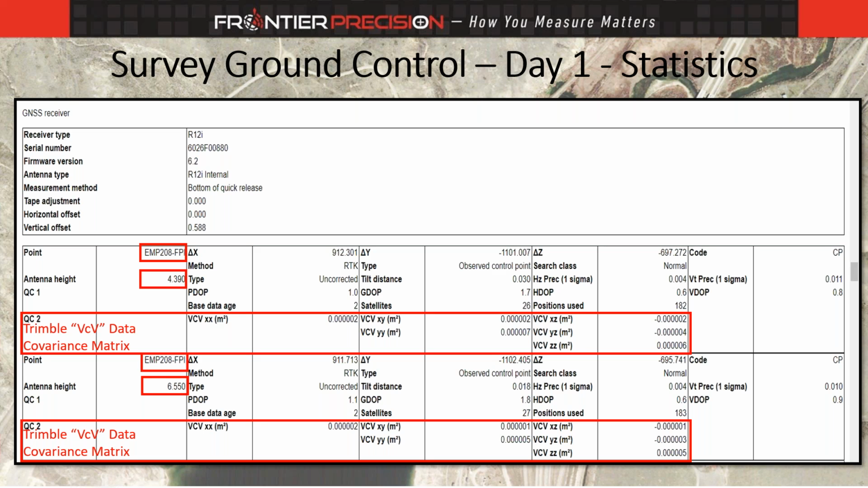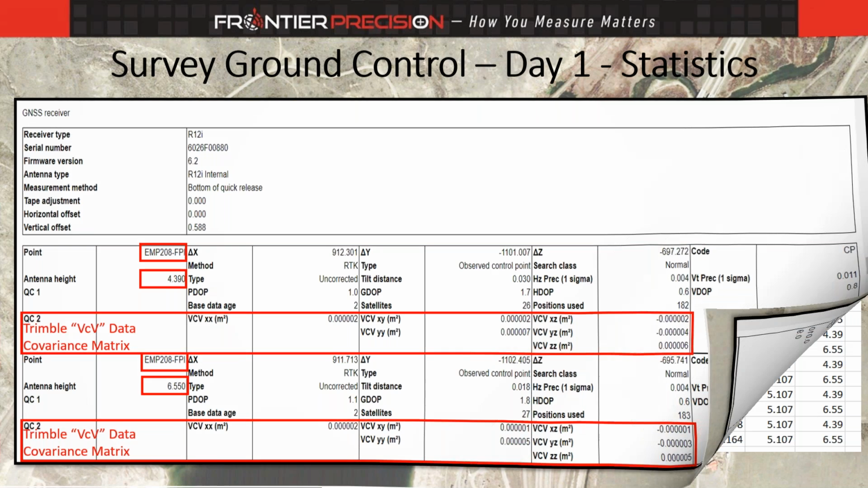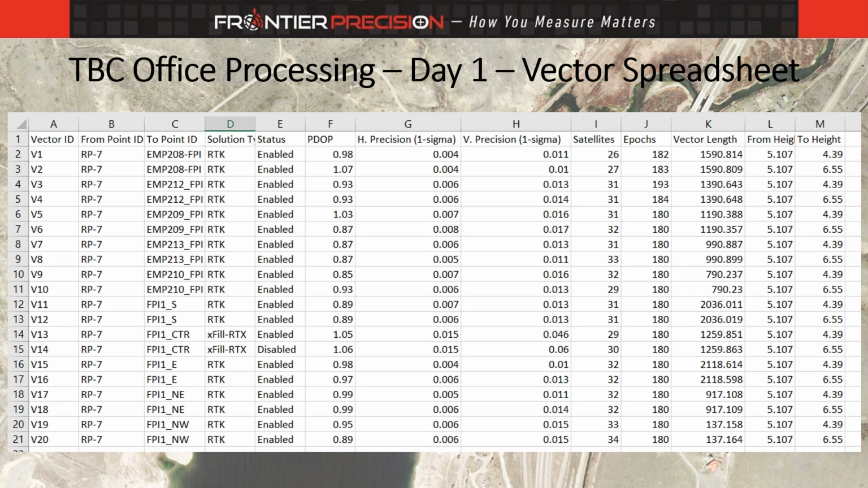There is a QC1, QC2, and QC3. QC3 is great for people to log if they're not going to adjust data, because it gives error ellipse components and northeast and up standard deviations on tangent plane and all that kind of good stuff. So anyways, that's just kind of prepping of what Kyle and I did before we went out in the field, setting up the survey style. Next slide.